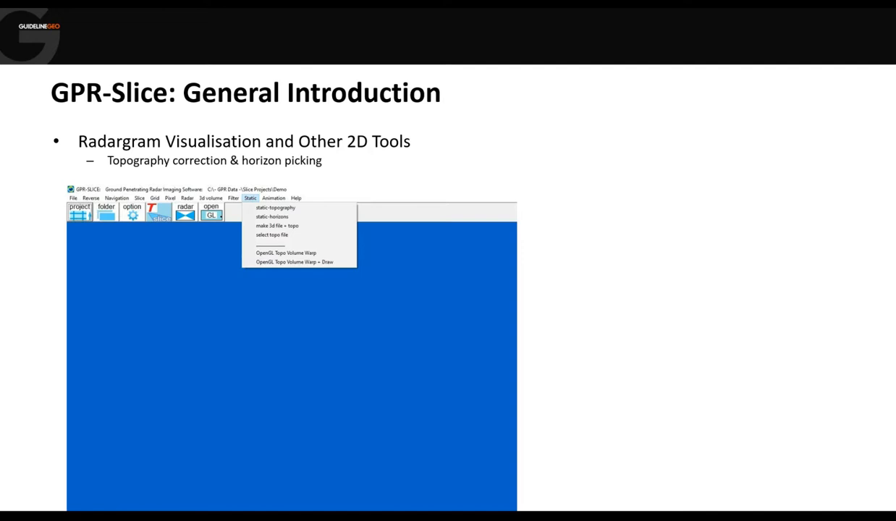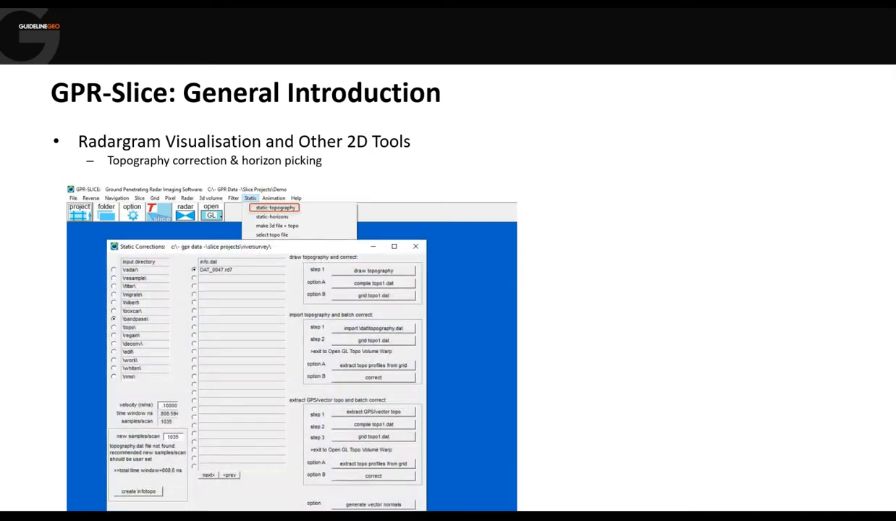Other things that we might do, but not necessarily on every data set, is apply topography. And as I said before, topography can be either just shifting the traces vertically to match the elevation at any given point, or also taking into account the tilt on the antenna to remove any strange geometric effects that we might have.